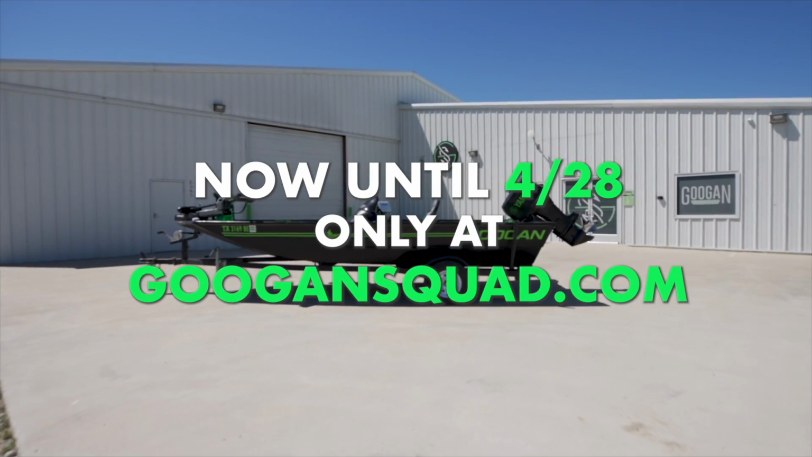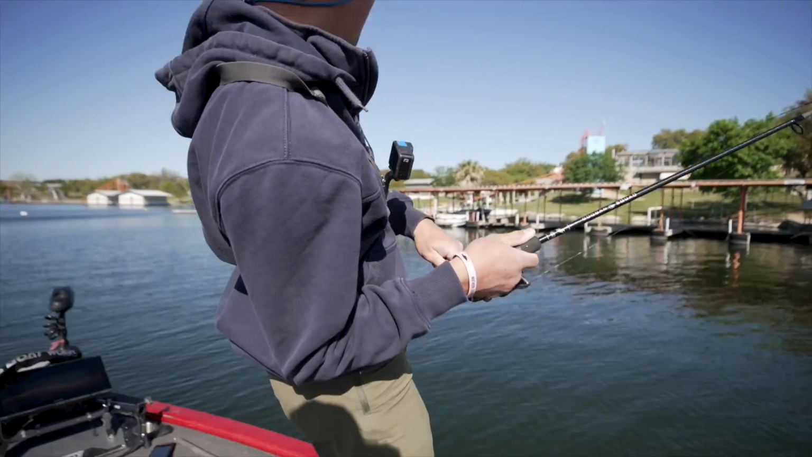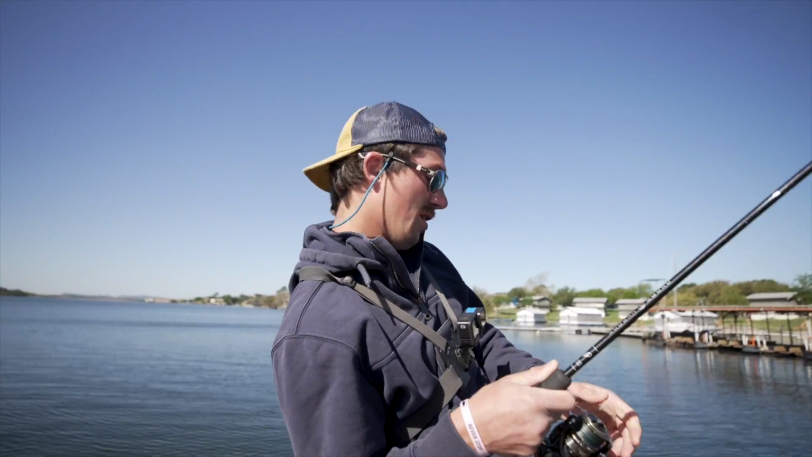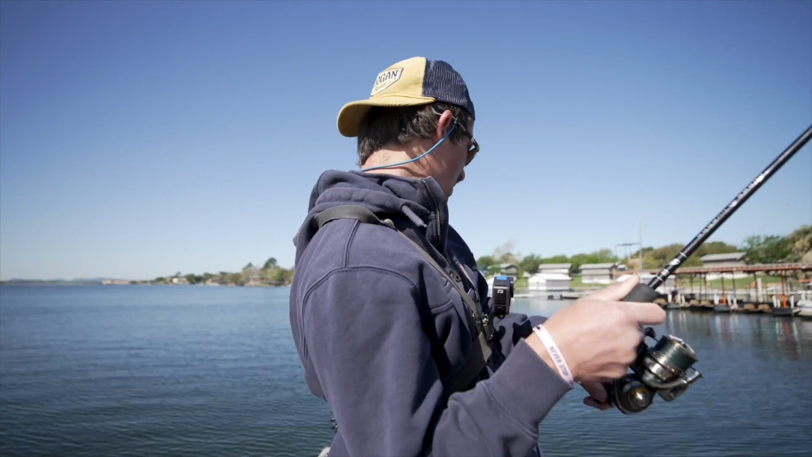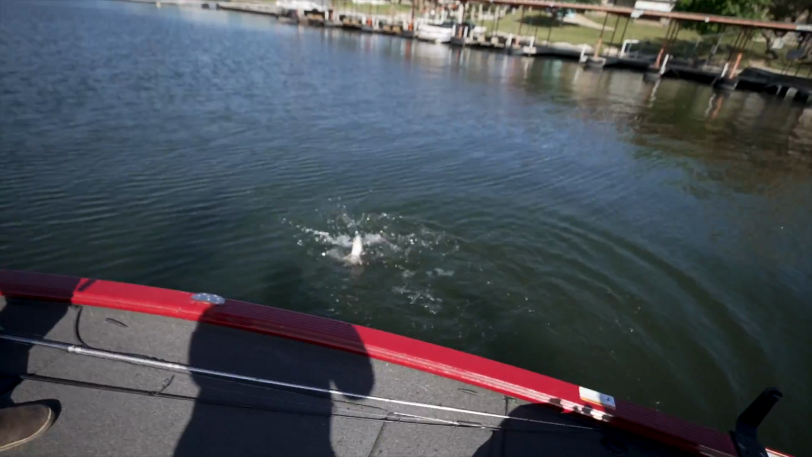Big one. Look at this. Big one. Giant. This is a good one. This is a really good one, dude. It feels big, I will say. Oh my gosh, dude. What the hell do I have? This does not feel like a bass. This actually does not feel like a bass. Drum? It's a catfish. Oh, it's a drum. I was gonna say, does not feel like a bass.